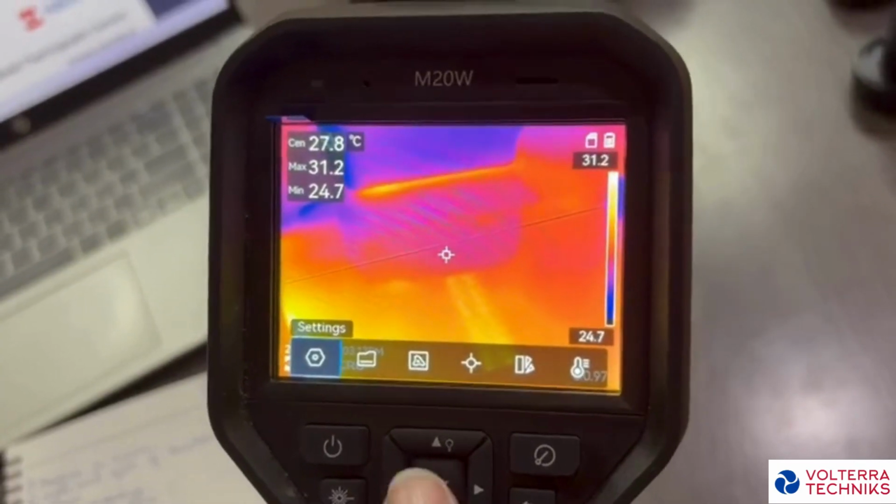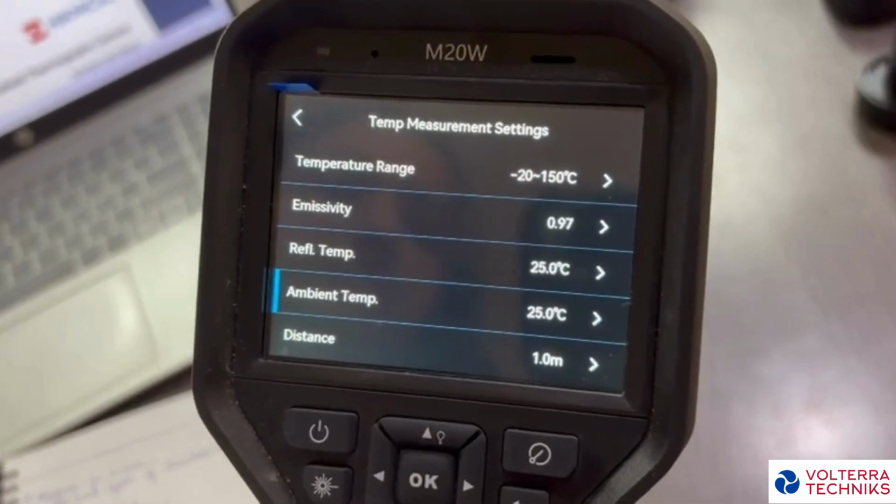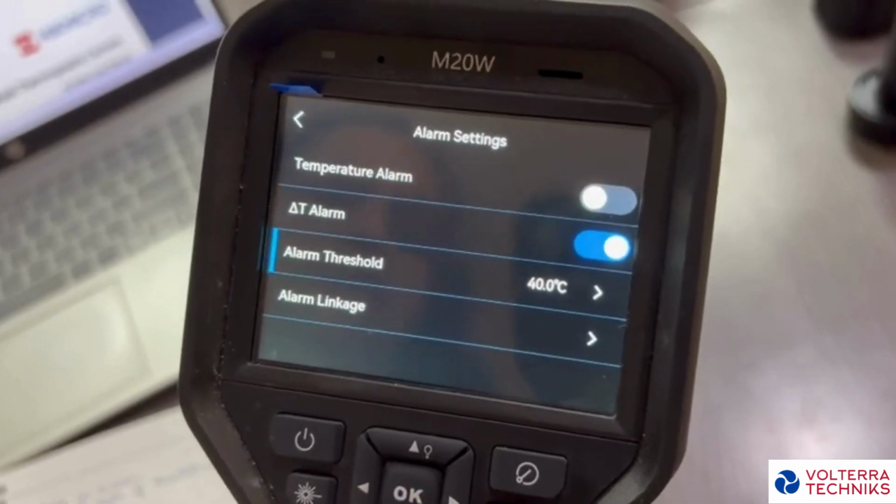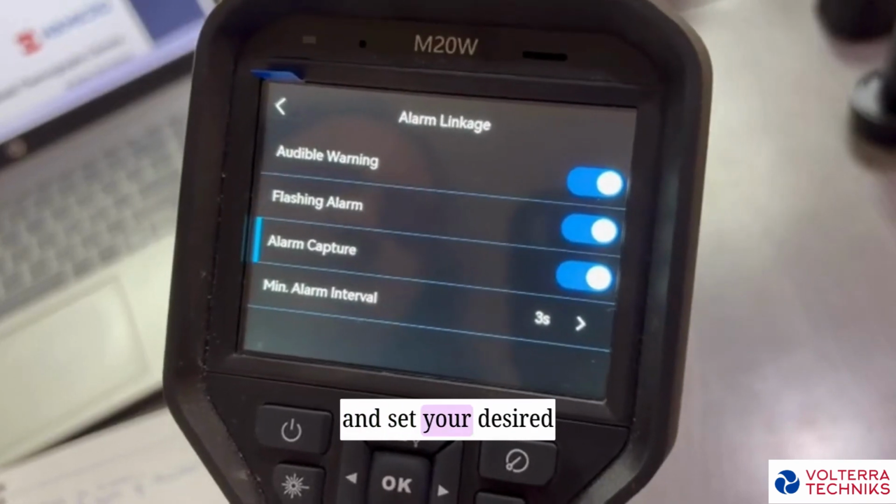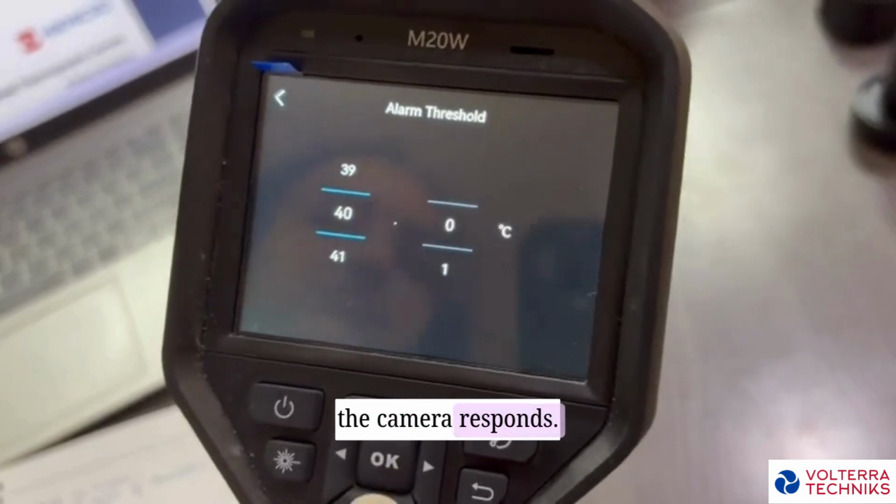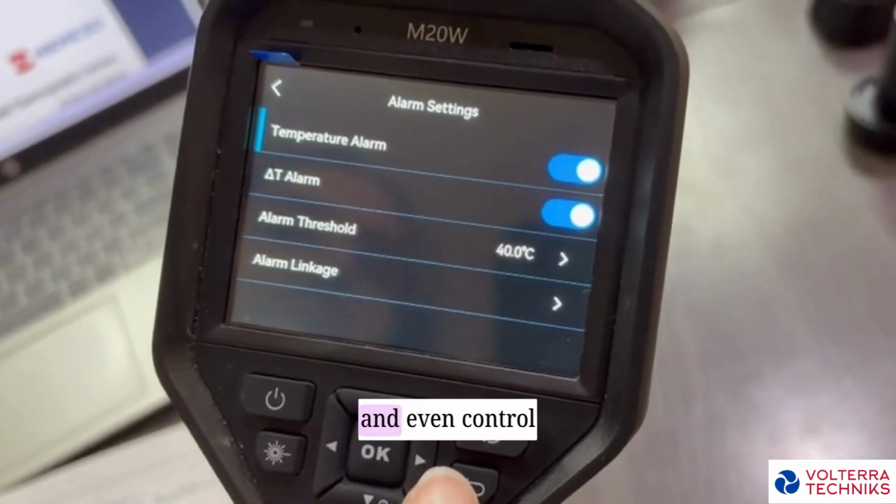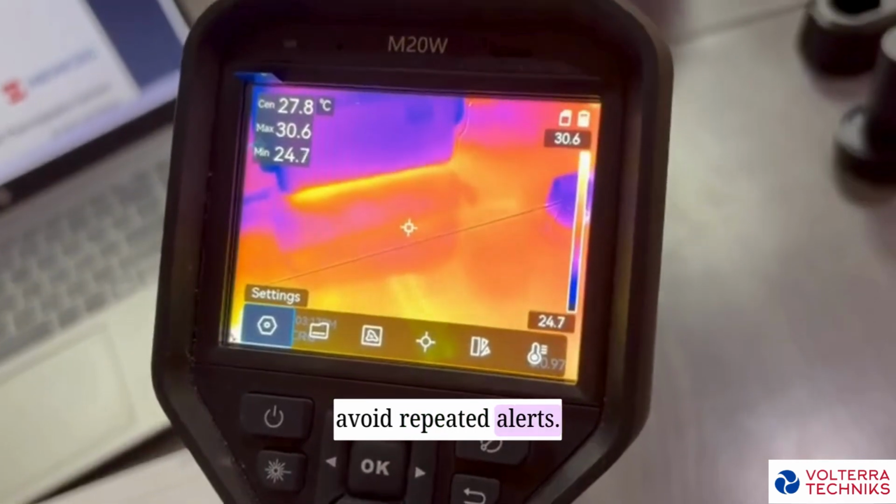What if your thermal camera could alert you the moment equipment starts overheating? This thermal imager features audible and visual alarms that trigger whenever it detects over-temperatures and warns the user on the spot. You can simply go to temperature measurement settings and set your desired alarm threshold. Once enabled, you can choose how the camera responds. It can sound an audible warning, flash its LED, automatically capture a thermal image, and even control a minimum interval between alarm notifications to avoid repeated alerts.